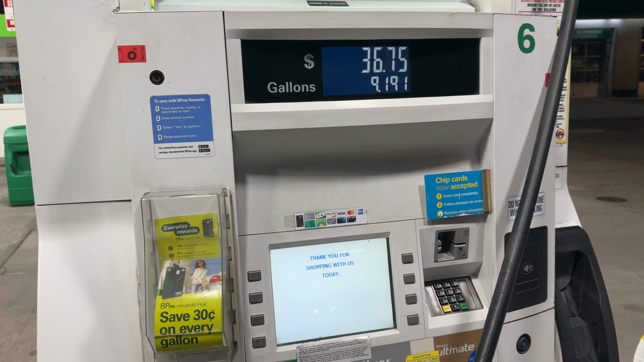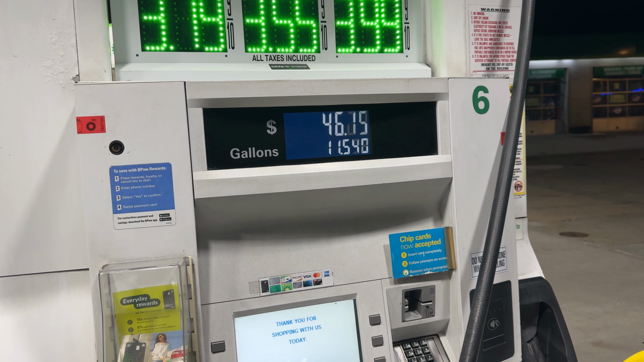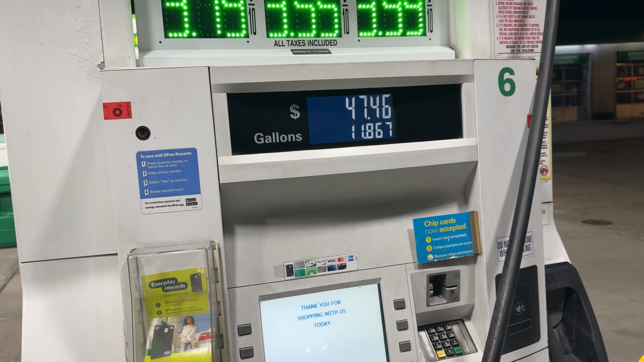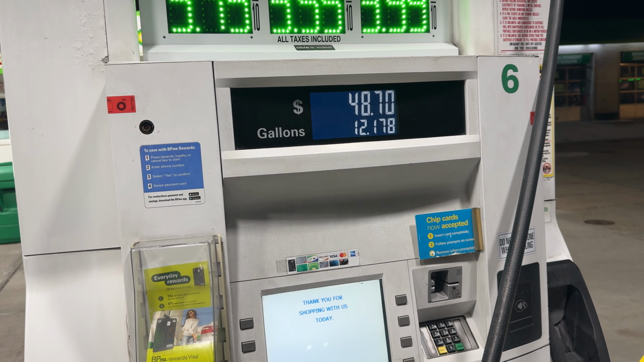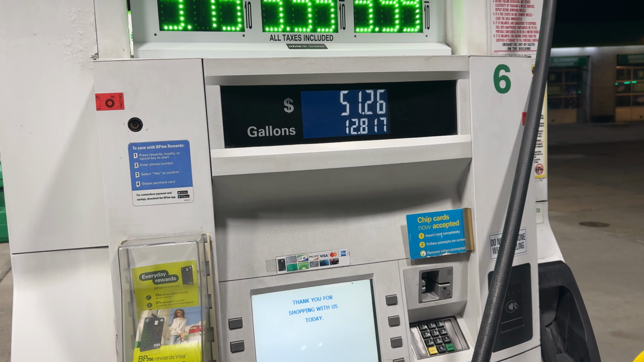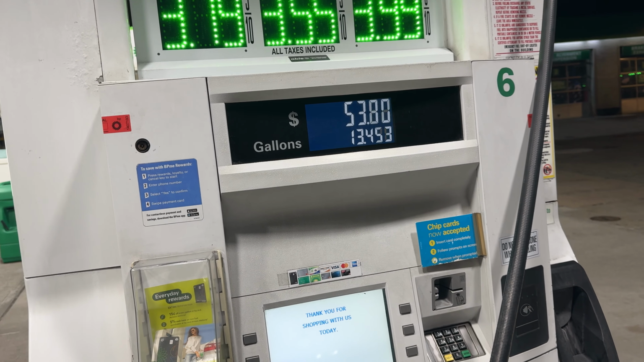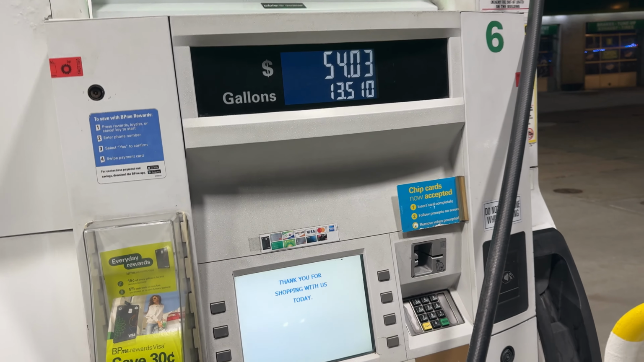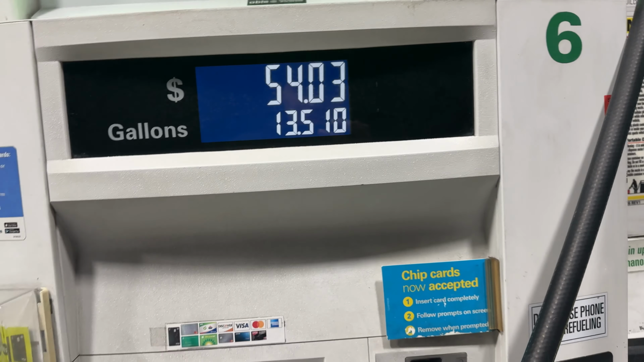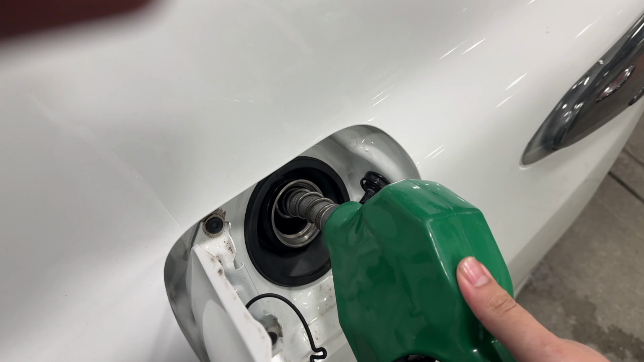I can't even lie. Car usually takes a little bit above 12 gallons, so we're about to hit $50. So let's see. Oh, I think we might not even hit it. Oh no, we're not gonna hit it. Sorry, I said 12 gallons. Almost 14 gallons if we are empty, but $54.03, and we get 13.5 gallons. So let's take this bad boy out and see how many miles we get.